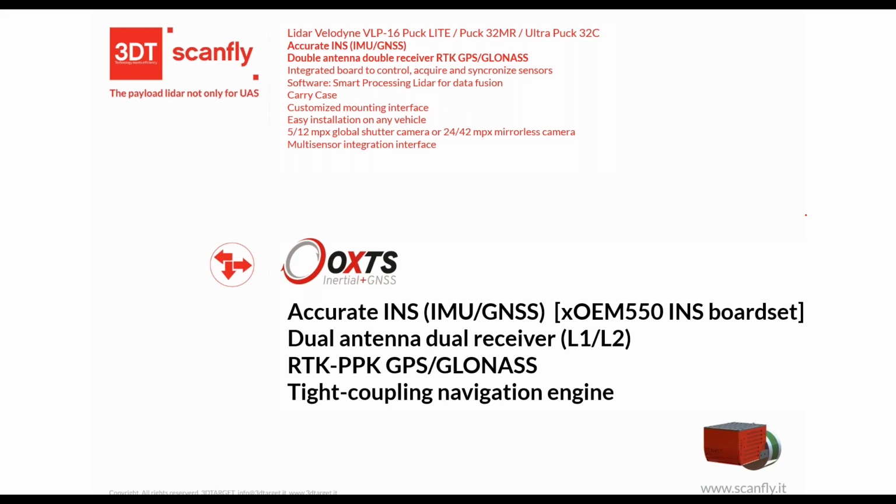So the first part of the Scanfly is the LiDAR, but probably the core of the system is absolutely the INS, Inertial Navigation System. We need it to understand where we are during the survey, because knowing the position, we know where we are firing with the LiDAR. So we need to have the position. So we chose OxTS